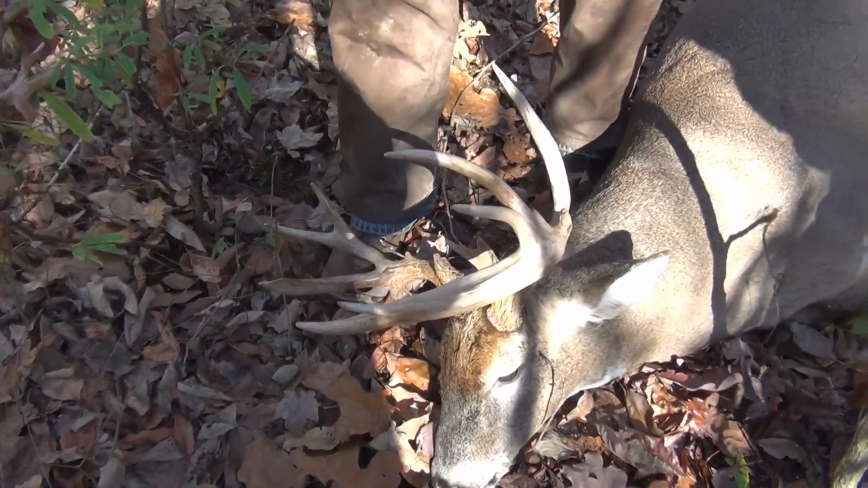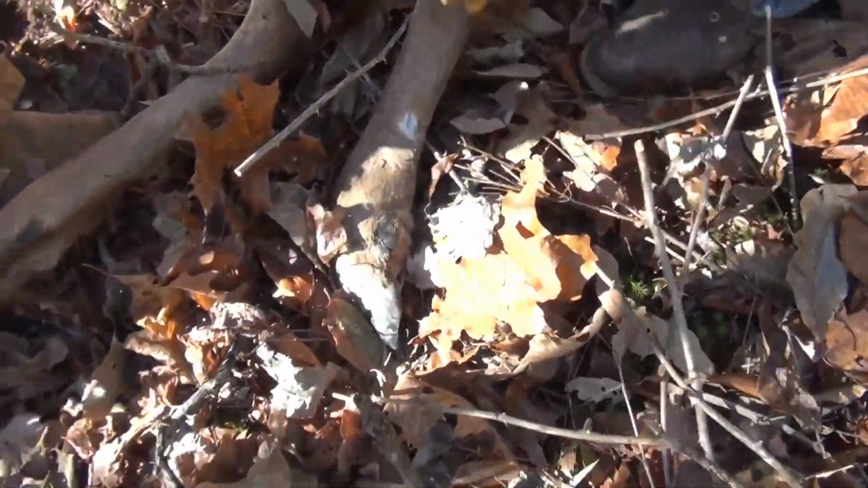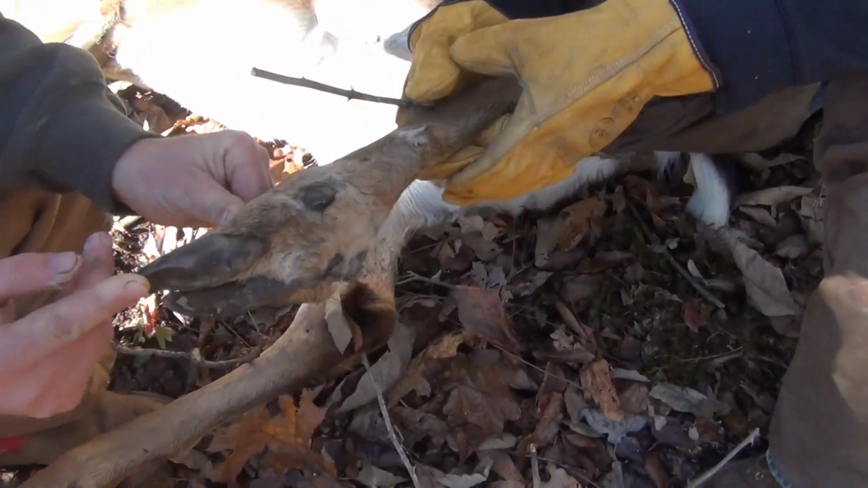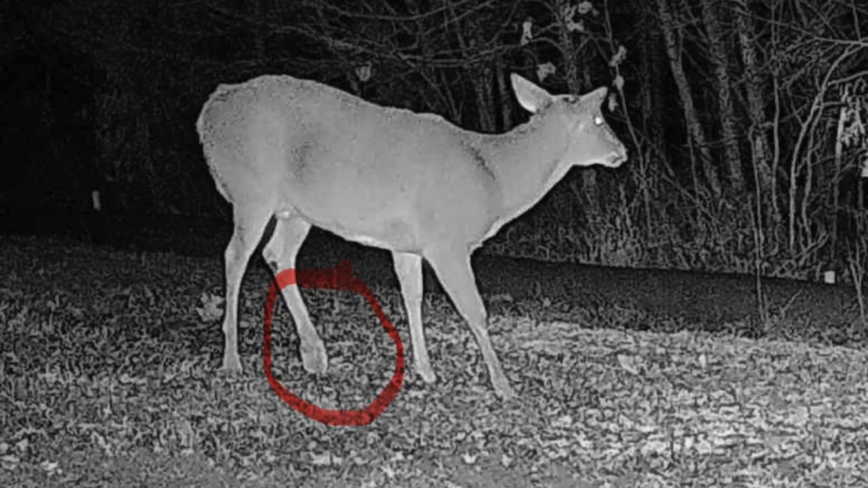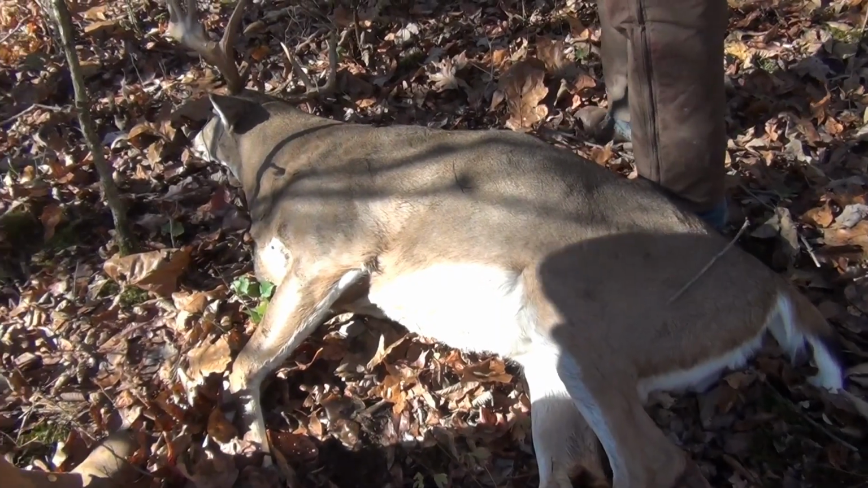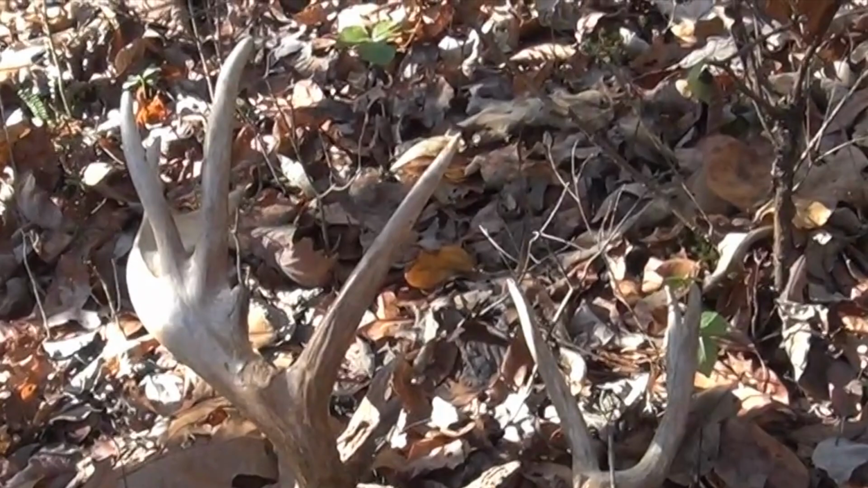Now I was really hoping, and I'm going to show you this foot injury here. Would you pick that up? It's just like a club. And I saw this deer fighting another giant last year on November 6th. November 7th, I saw it coming up over the hill, and it couldn't even hardly put any weight on that leg. And I told Andy and Ben, our big one has a serious injury. I hope it doesn't affect his rack, but it did. But look at the rack. It gave it such cool character. Beautiful character. Great deer, and a great person got it too, for sure.